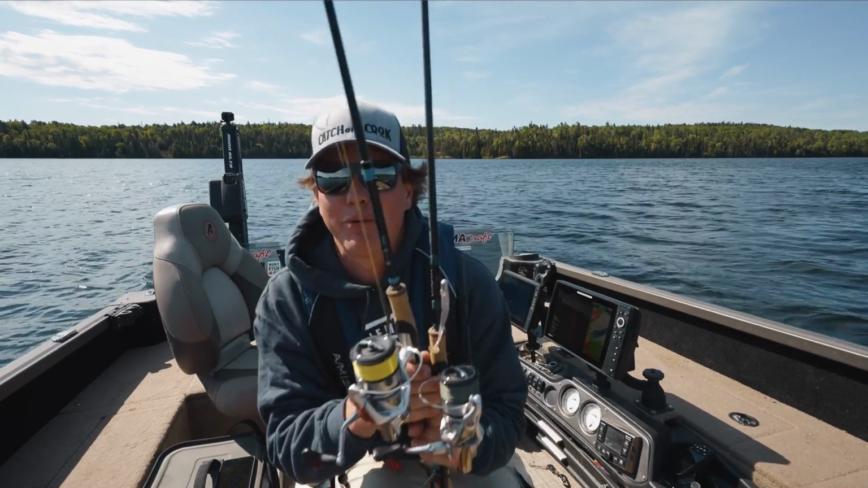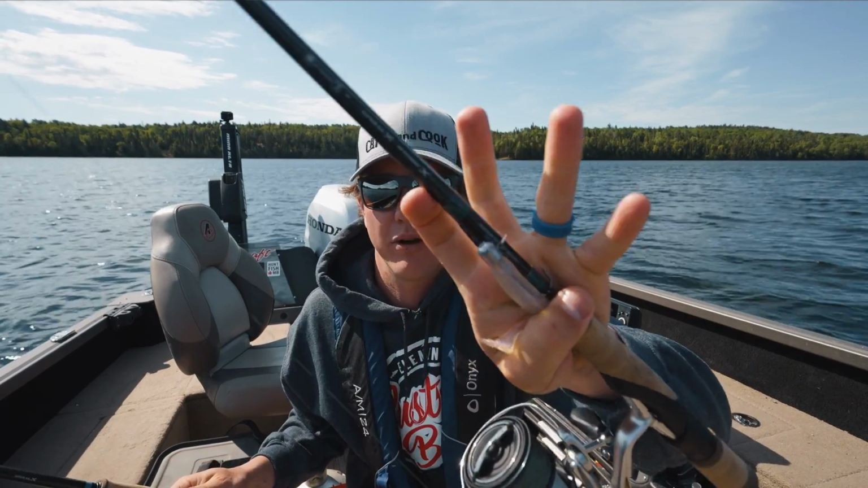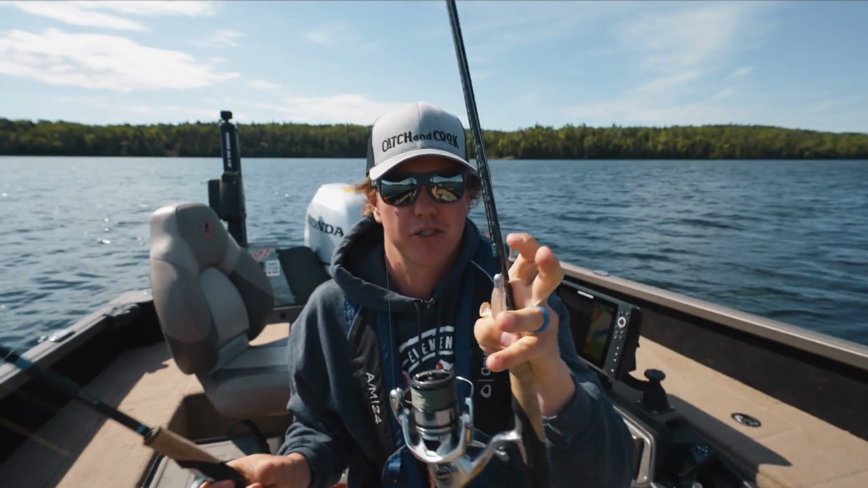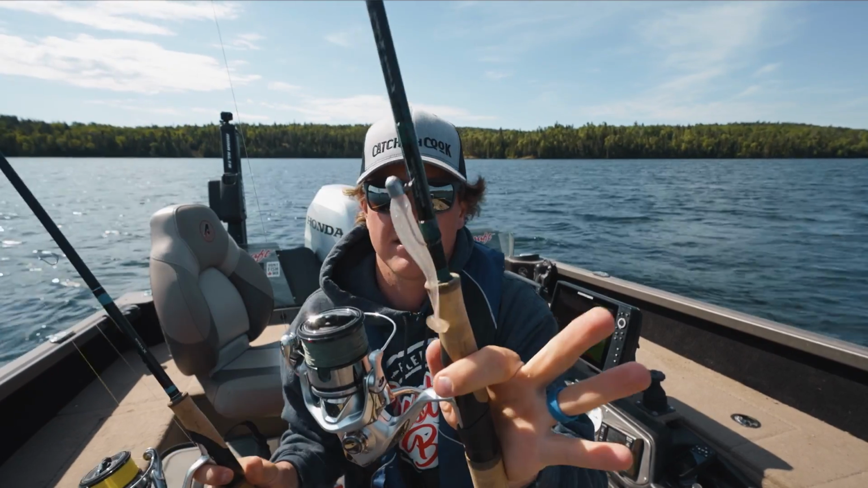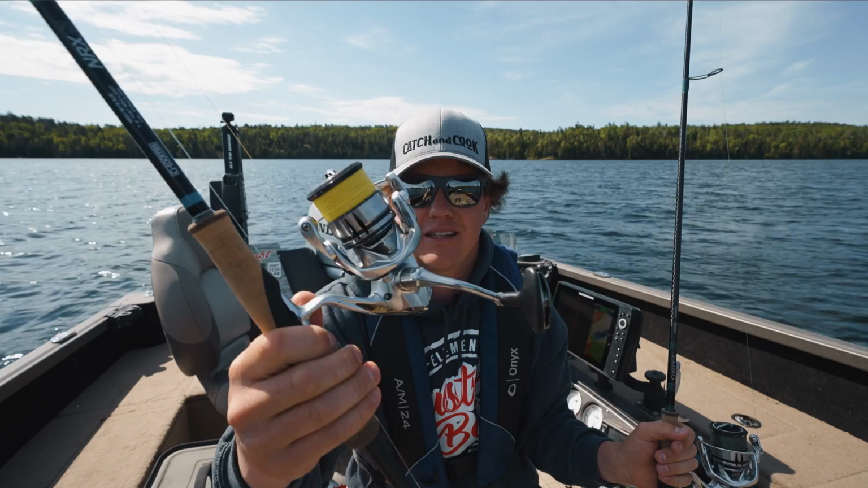All right, we are rigged up. Got my 2 weapons for pre-fish. We got a swim bait, 3.5-inch. Been using it a bunch this spring. This is called the Slick Shiner. This is on a 7'6" medium action rod. This is a 7'6" medium light.